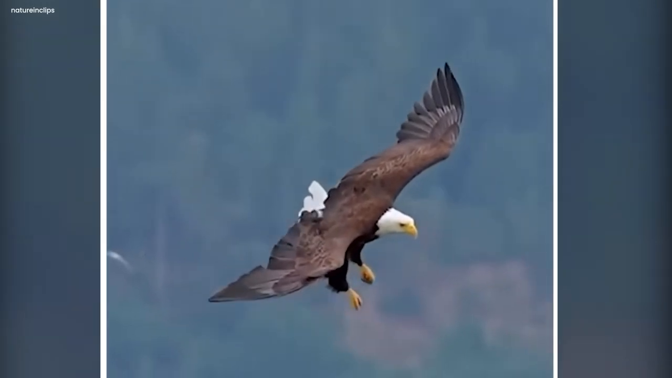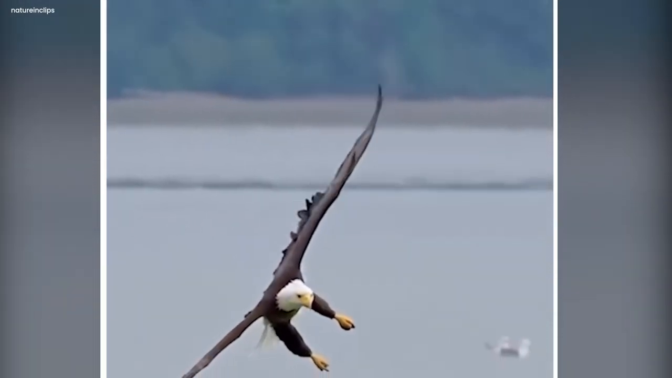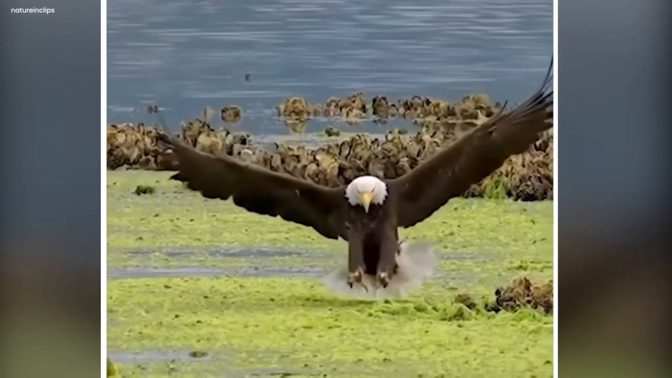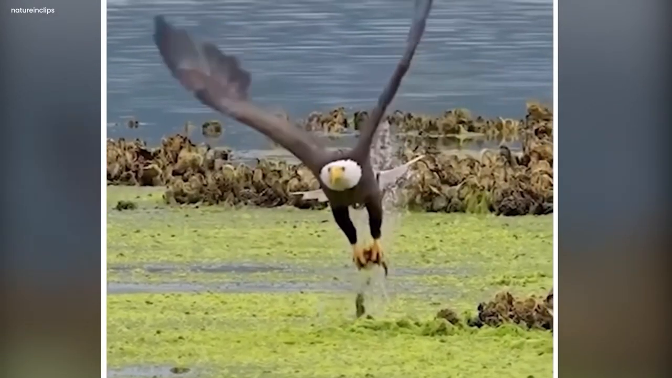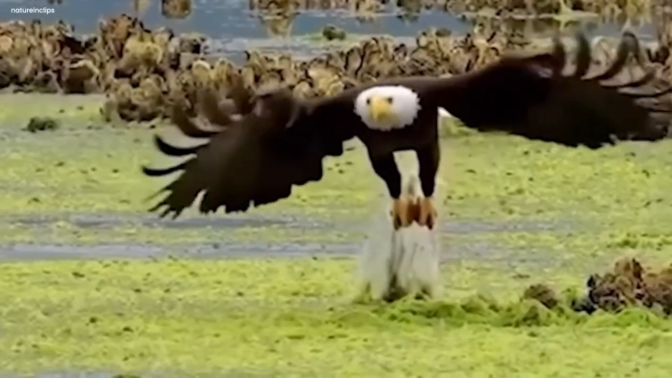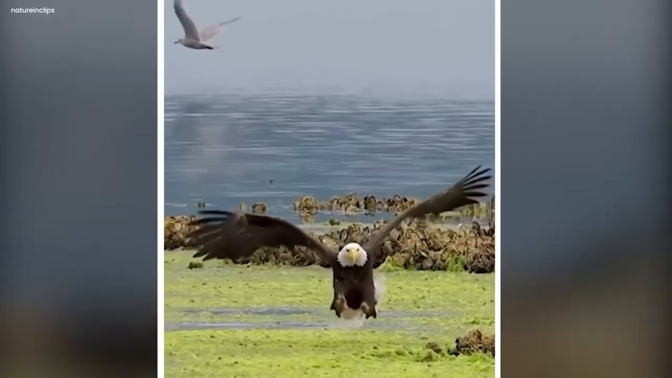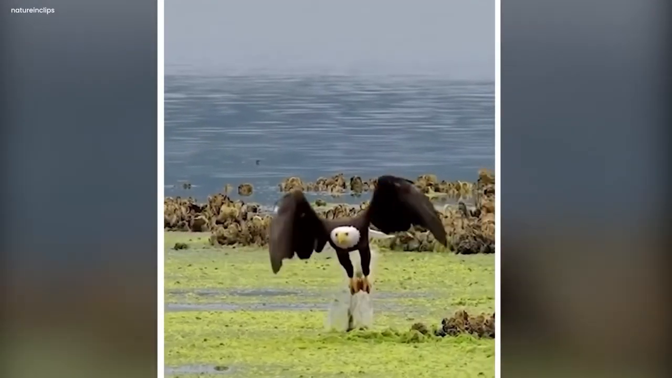It glided through the sky effortlessly with its wide wings. As it got closer to the river, you could feel the excitement. It dived quickly, grabbed a shiny fish with its sharp claws, and showed us the circle of life. How animals need to catch prey to survive. This video reminded us that in nature, life and death are connected. The eagle's smooth attack was like a perfect dance of survival.